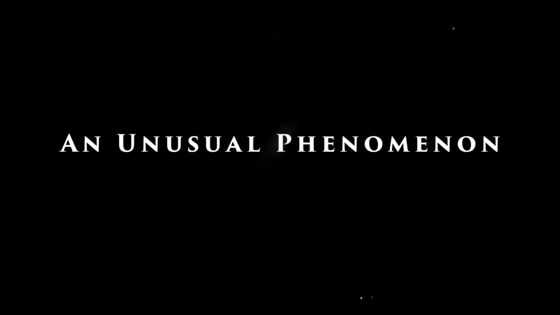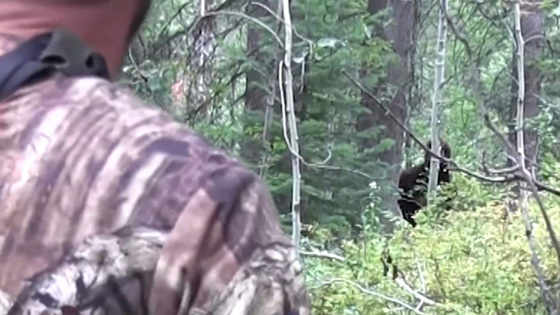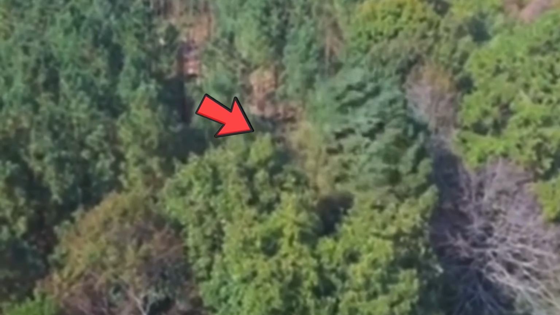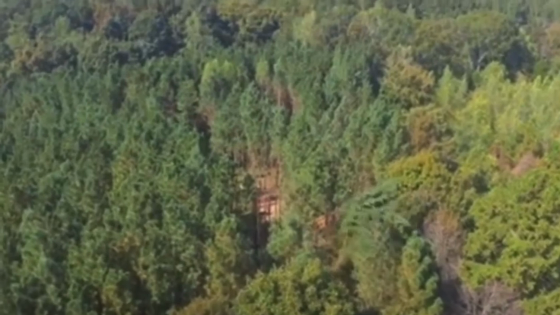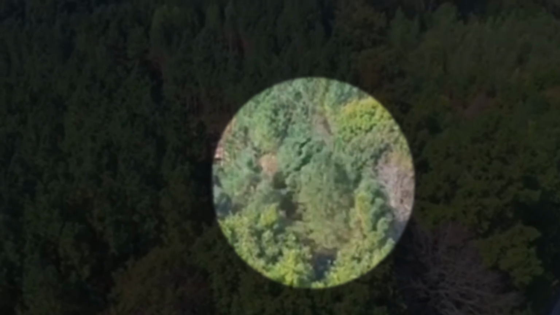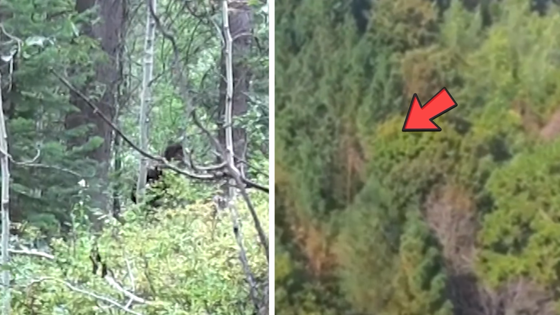An unusual phenomenon. Do you doubt the existence of Bigfoot and other creatures like that? Well, check this out. There's some drone footage that might make you think twice. In the video, you can see some enormous trees shaking like crazy as if a giant monster is trying to pull them out of the ground. And we're not talking about puny trees. These ones are huge and super tall. No way could a person or machine do something like that. So do you still believe that Bigfoots are just made-up stories?